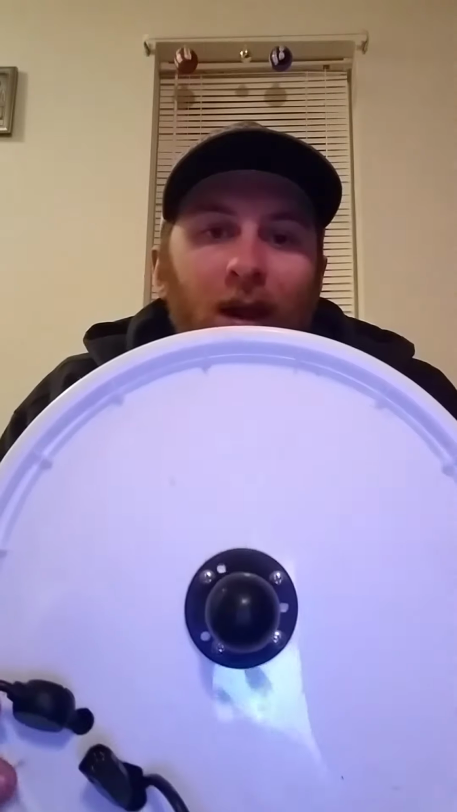Now, for mounting that unit, what I did is I just took a 5-gallon bucket, picked up from Ace Hardware, and I started drilling on it. And I mounted the ball of the ram mount to the top of the lid, drilled some holes right here for my transducer cable and my power cable.